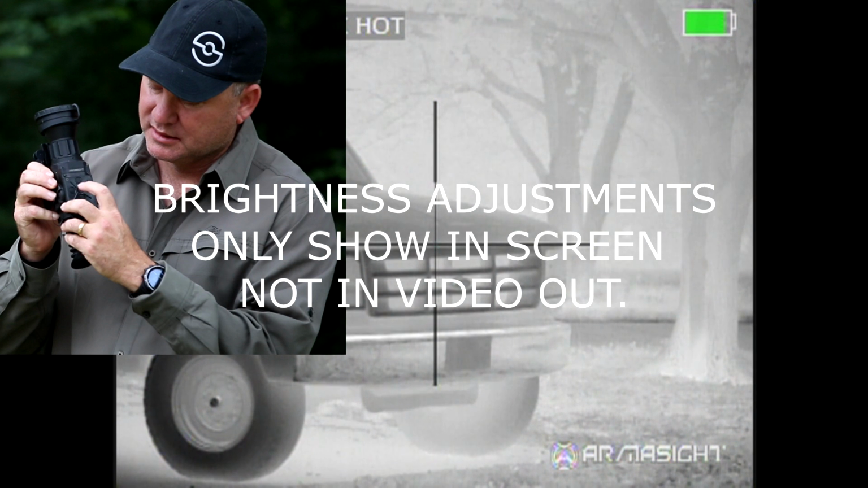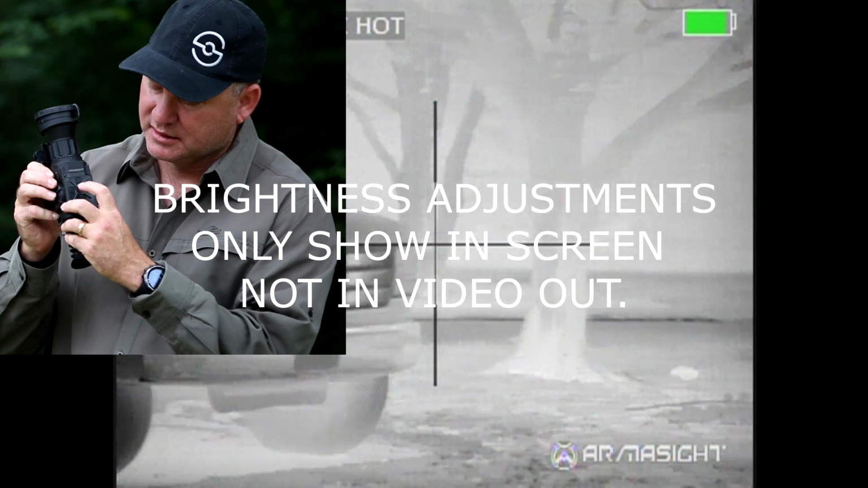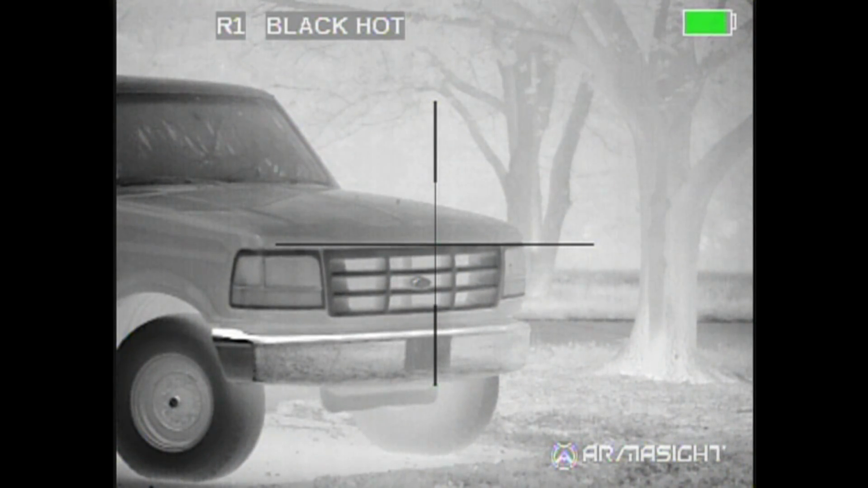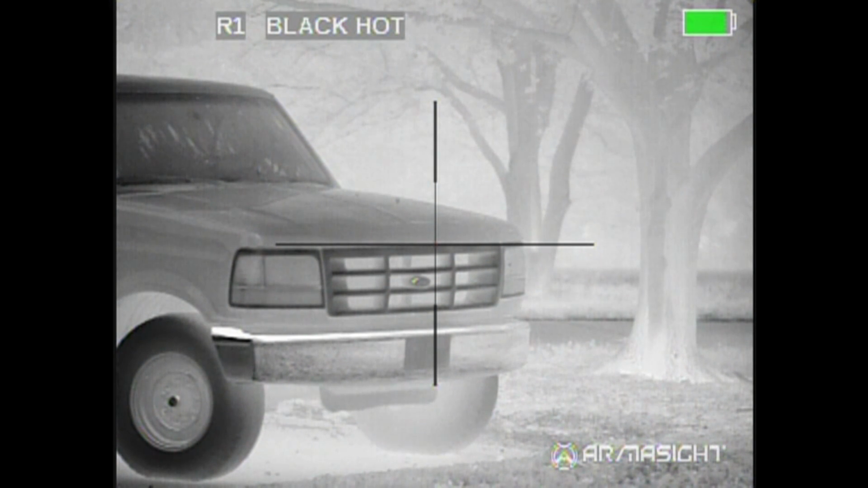Don't hold it, but each click lowers your brightness until you can get it way too dark. So you want to go in and find that happy medium that gives you the best contrast and detail to your eye.